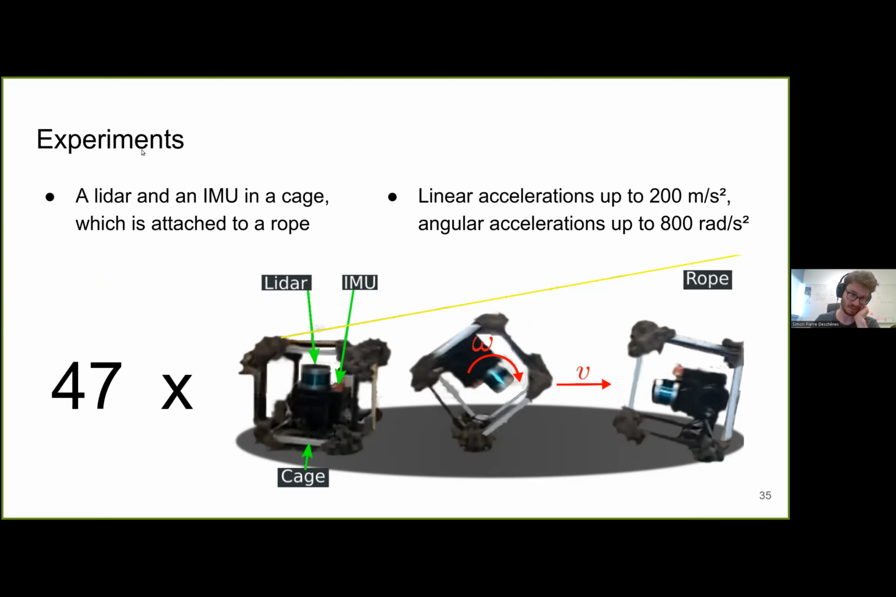And we did 47 runs like this to build a big data set of extreme motions in general. And in this data set, we had linear accelerations up to 200 meters per second squared and angular accelerations up to 800 radians per second squared.